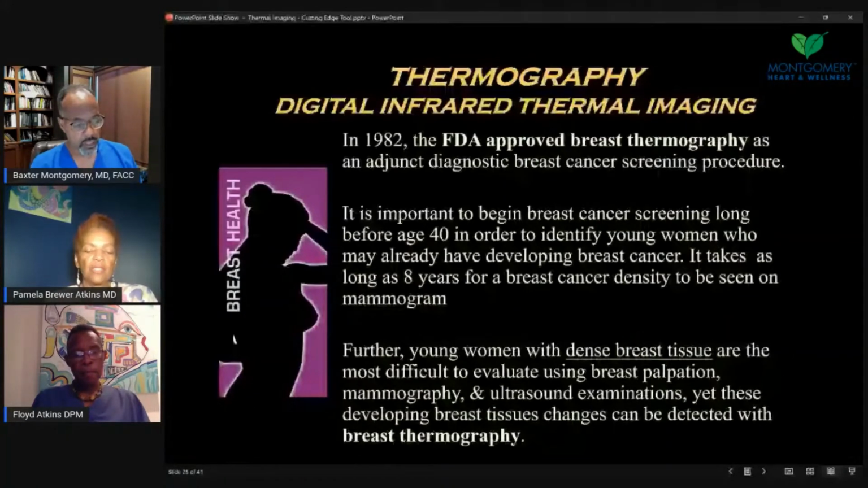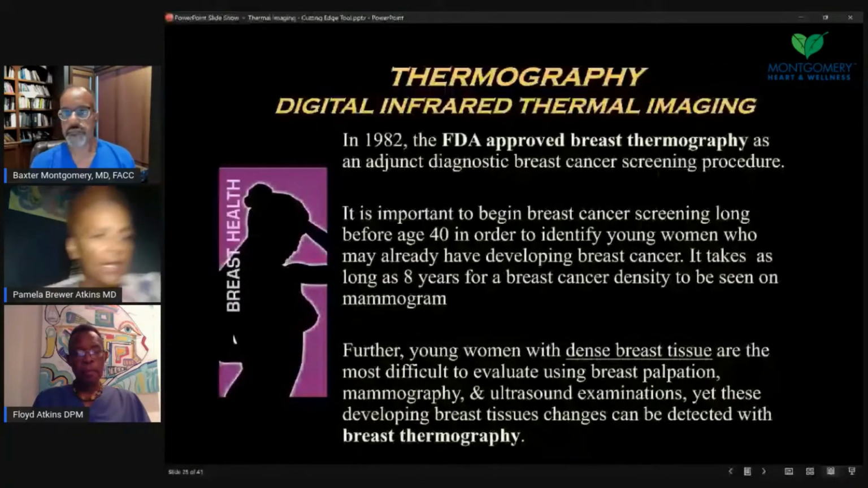That can be more suspicious of an inner mass or density that's being fed by blood vessels around it. But we do see sometimes with injury, if a person has had some past injury and scar tissue, they may see more blueness on one side than the other.